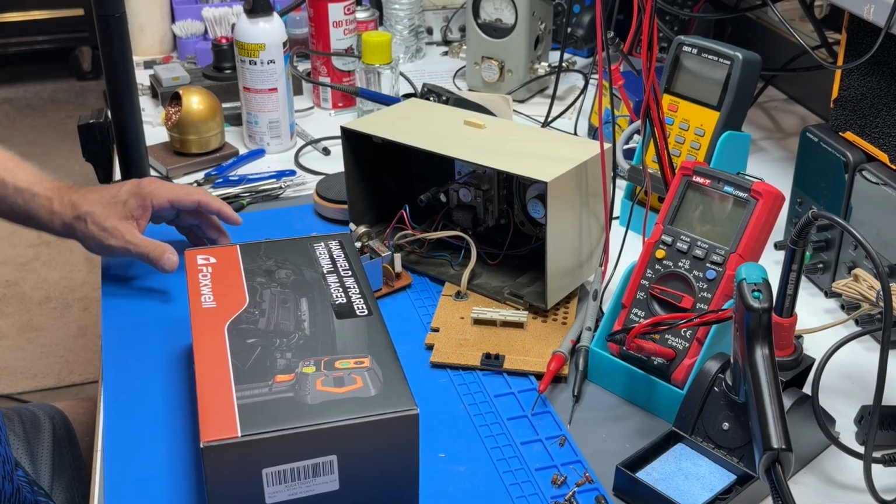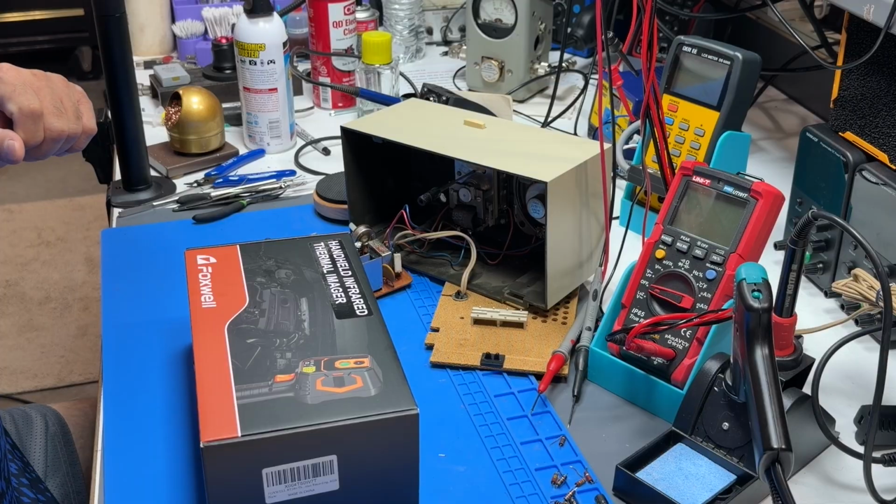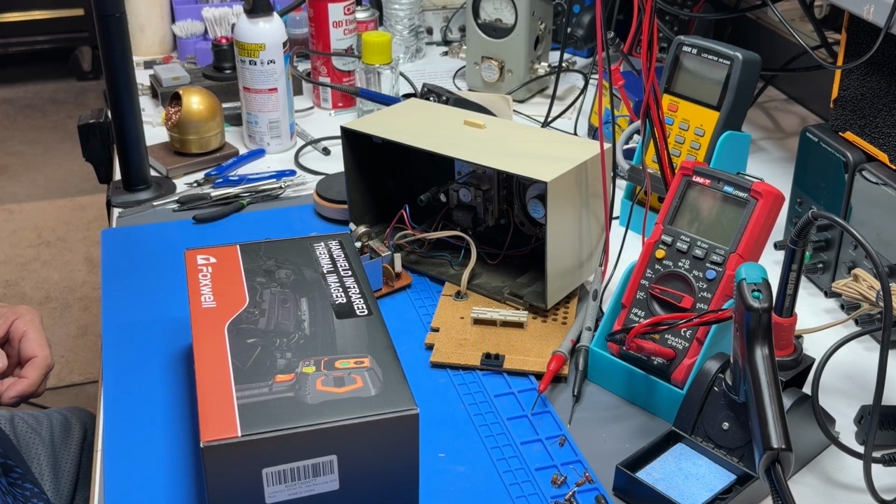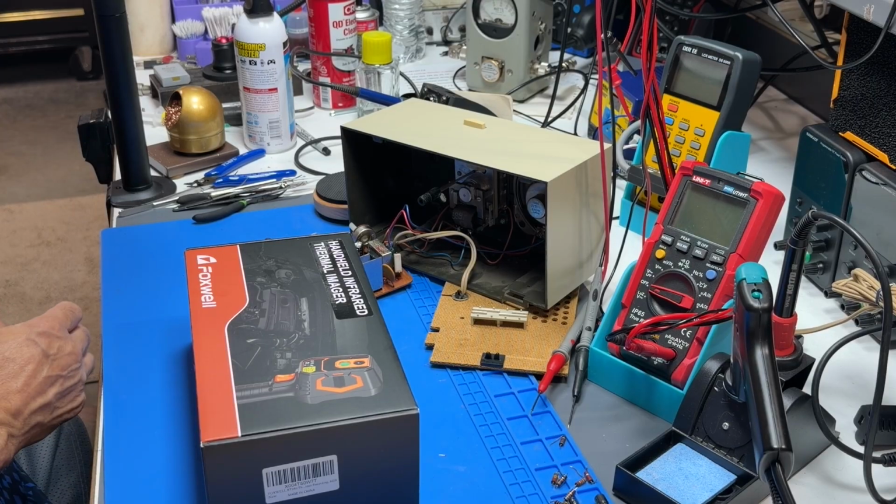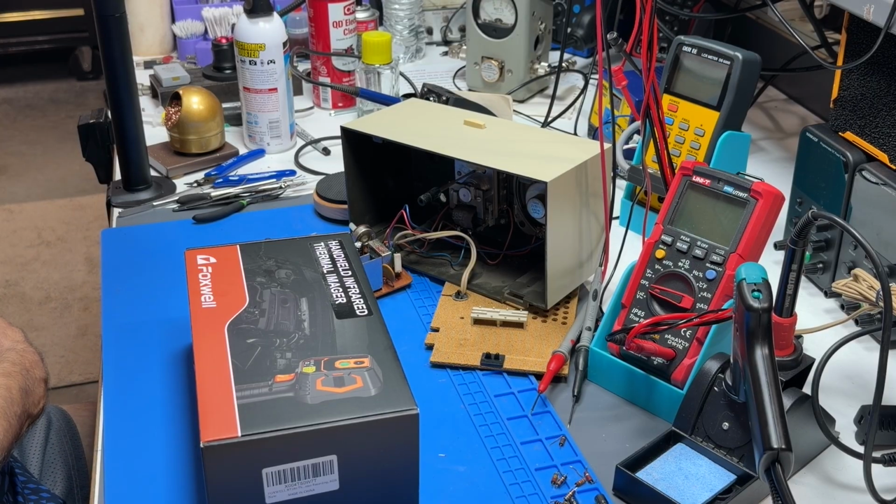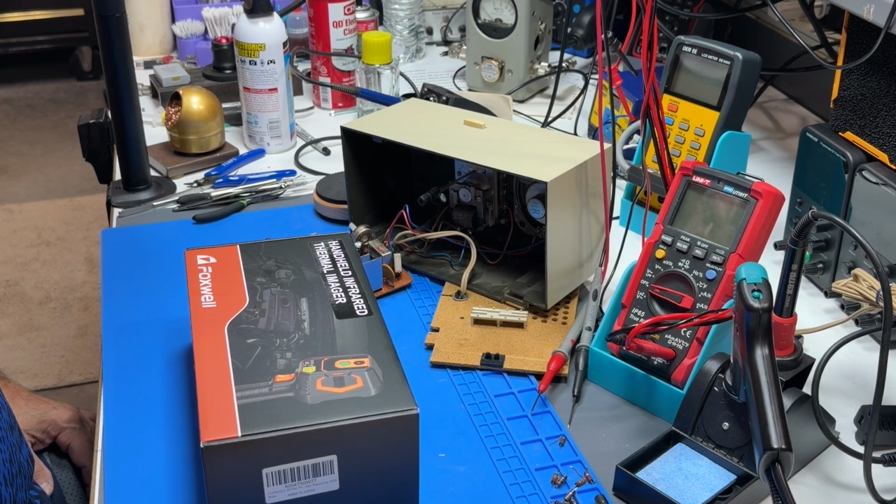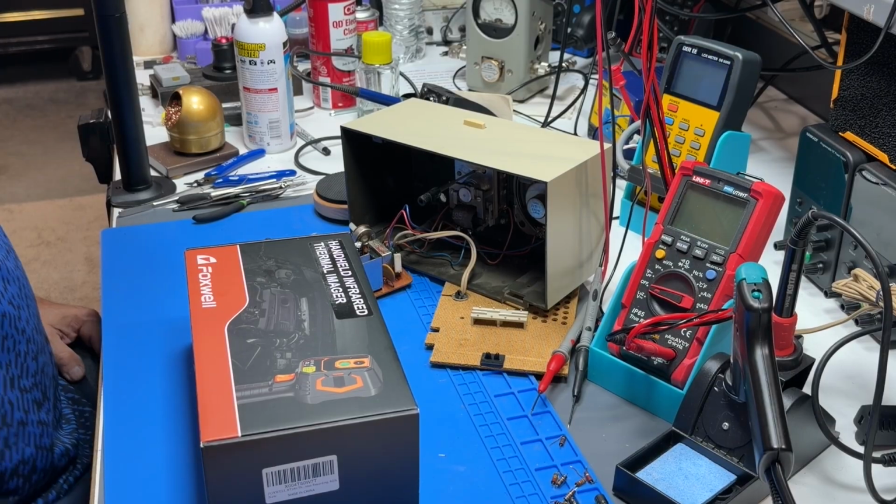But it gets so hot that the circuit board itself actually has a burnt look to it. And I guess that's normal for back then. This is 1978. Should see a video coming up on this shortly, the repair.